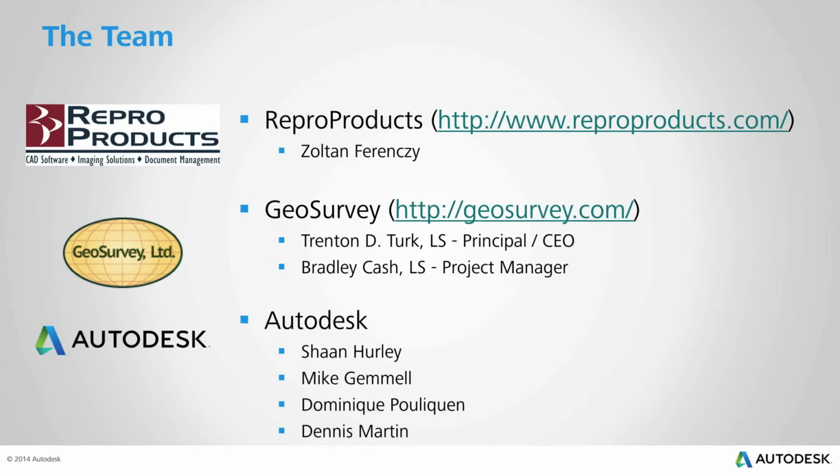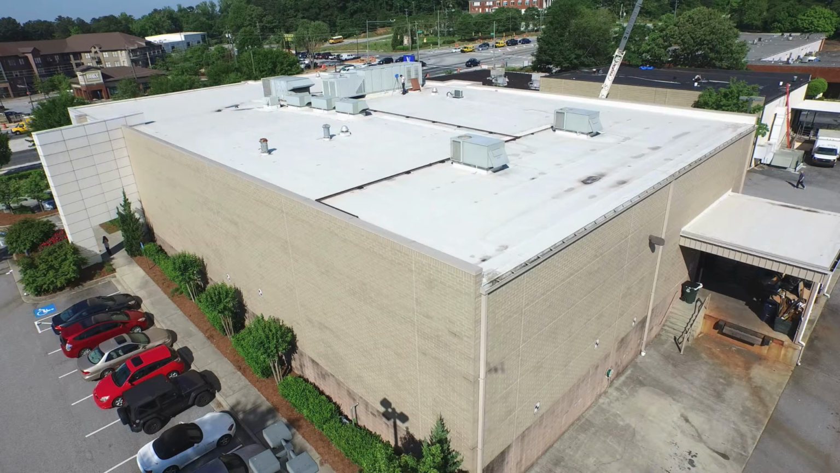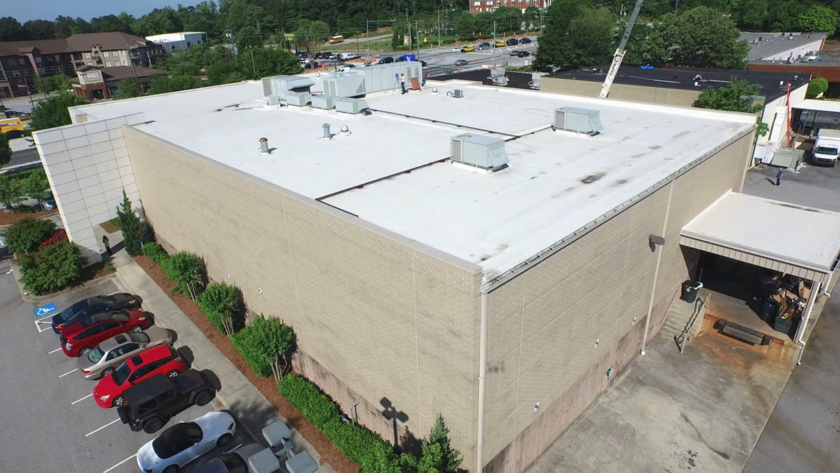So the site we flew is a typical office space, a commercial building in Atlanta. Just to give you an idea of the site and the size of the building, this is a video that was shot using the Inspire 1 UAV. You can see here Zoltan scanning the rooftop with his Faro scanner.